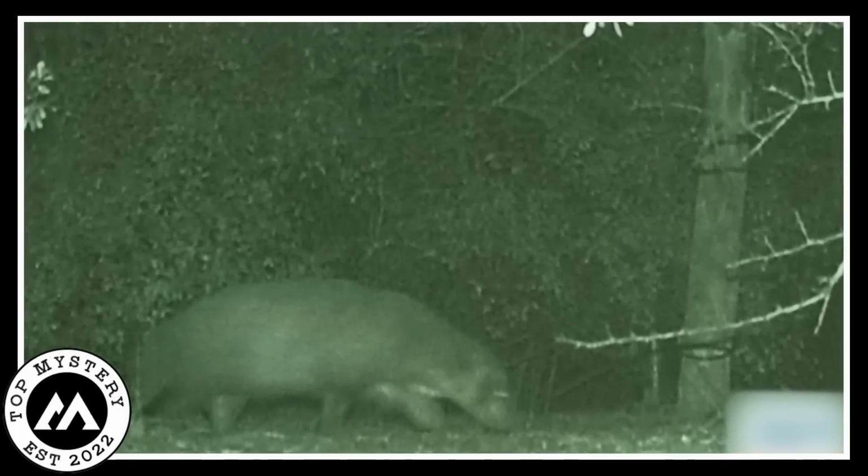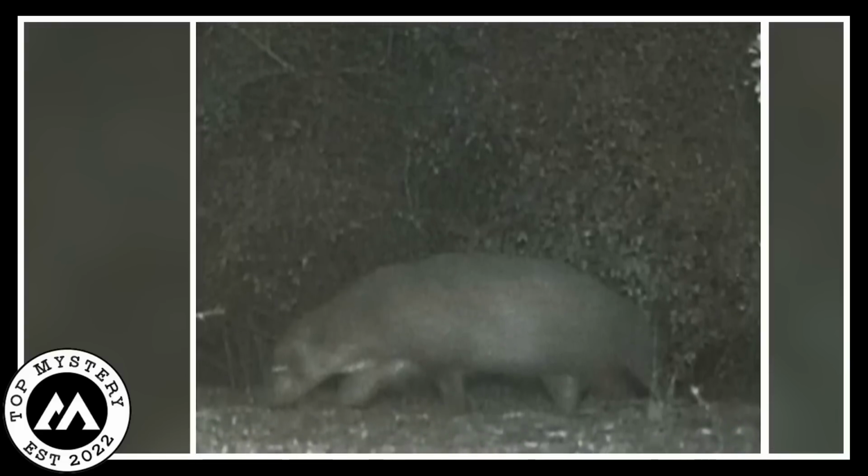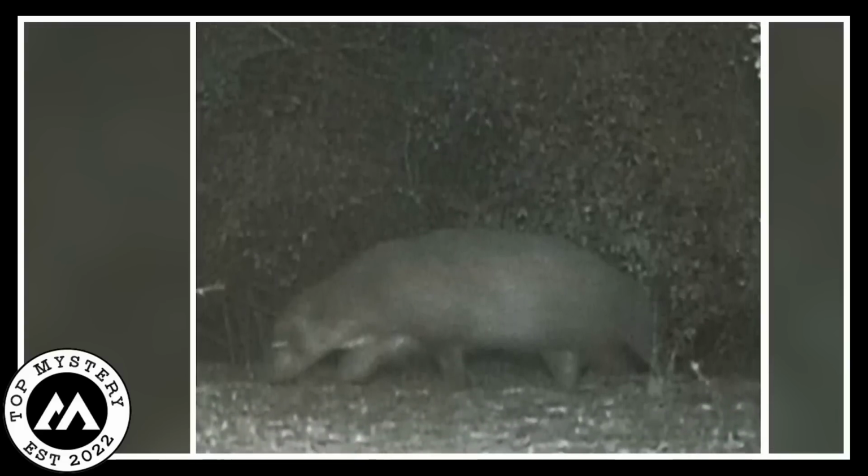The news people were left scratching their heads, telling everyone about this crazy discovery. That black pig turned into a big mystery, like a puzzle waiting to be solved in the deep, dark woods.